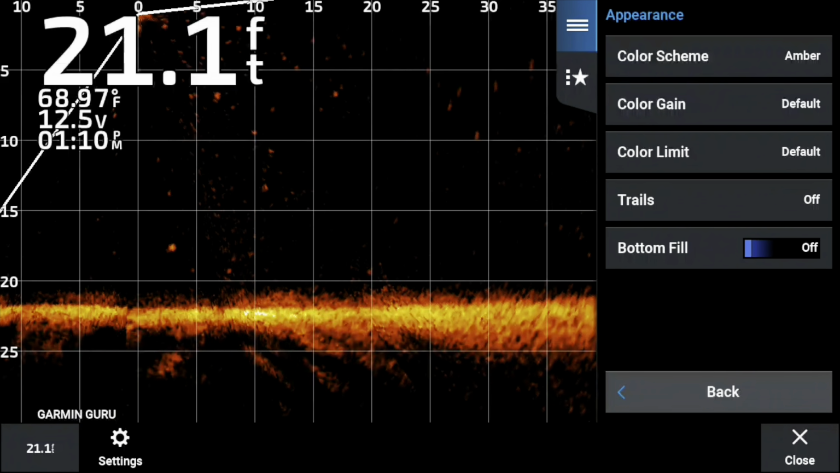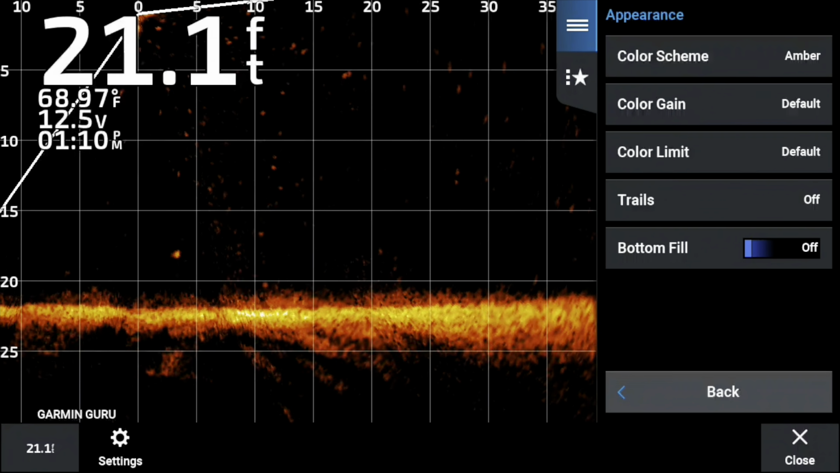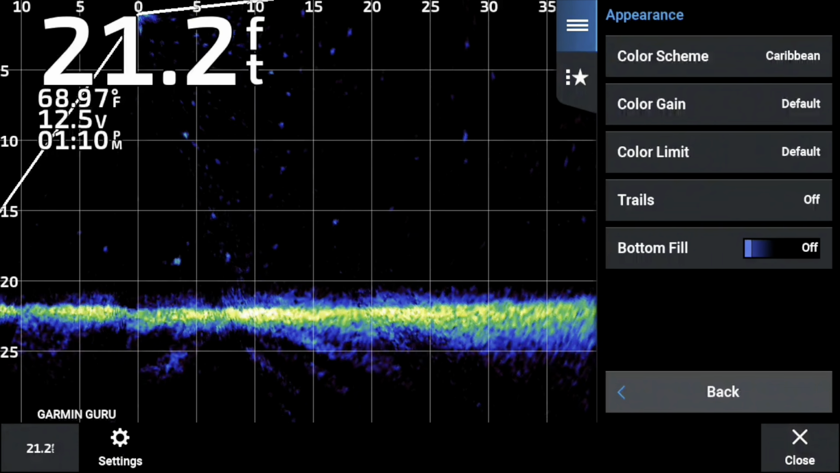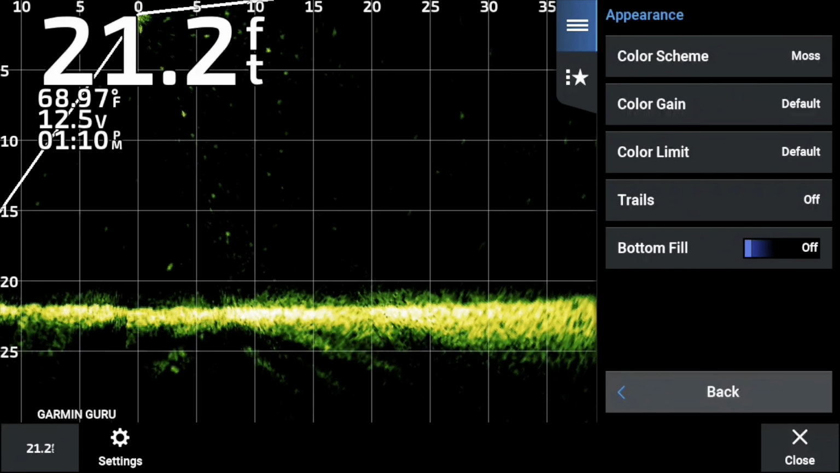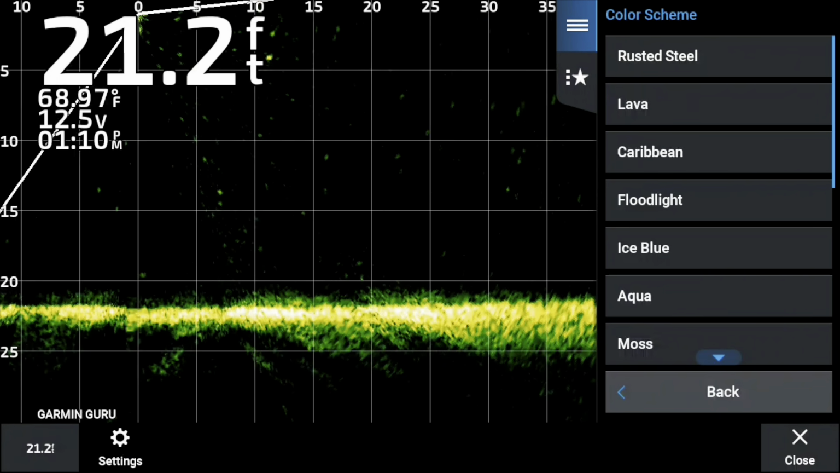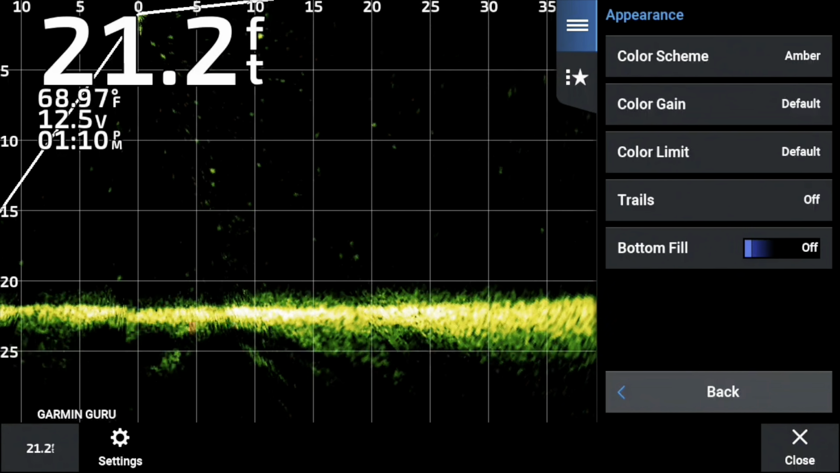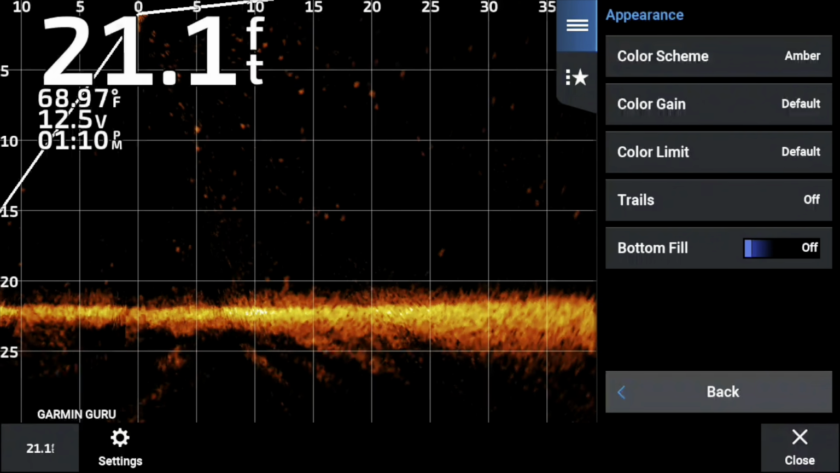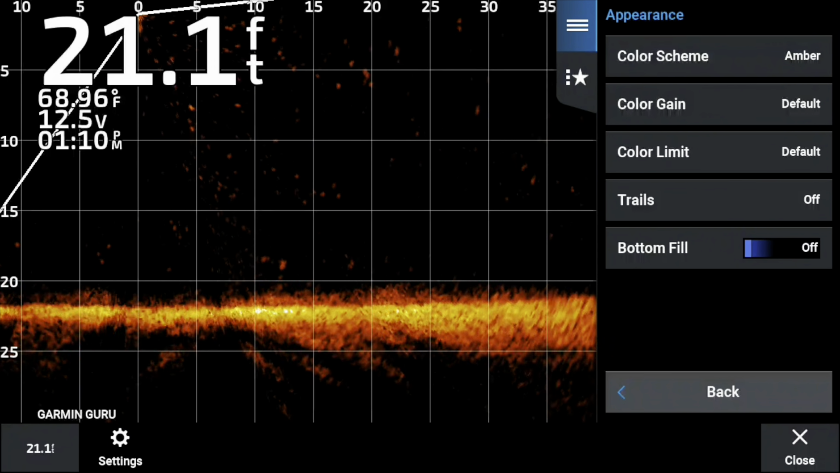Right now we're going to go into appearance, and as you know, we're just going to set this up on the color gain of amber. You know, I love Caribbean. It's a new favorite of mine. I really like it. Amoss, of course, for bright sunshine. Blue in the nighttime scheme is very, very hard to beat. I've yet to meet a client of mine who doesn't love blue, but for this purpose, we're going to use amber.